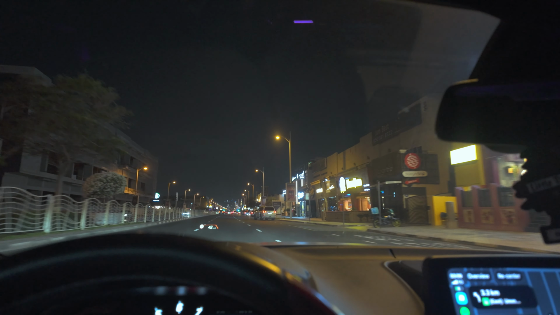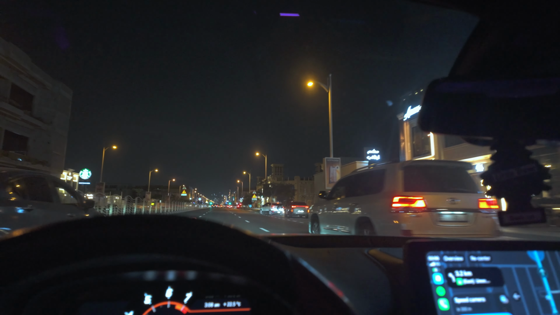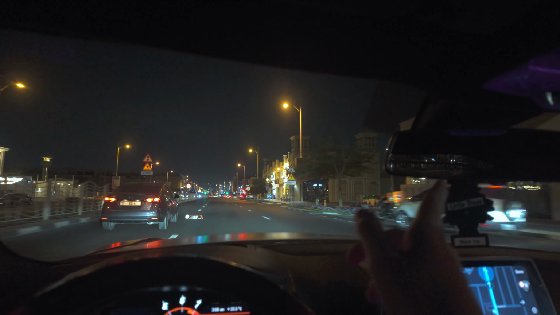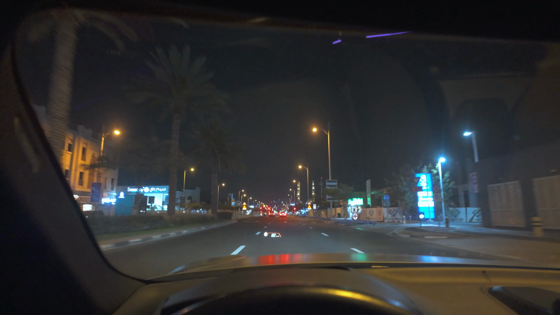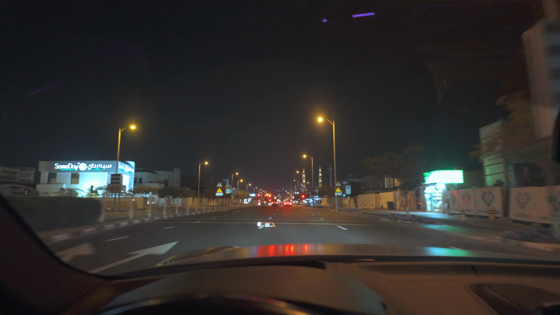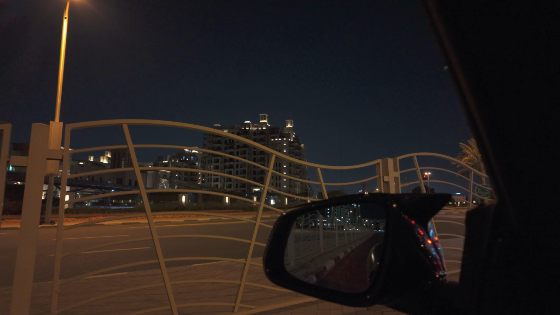It's around 3:50 right now. We're just at the beach side, which is on the right side here. If you guys take a right, you will see the beach over there. The weather's pretty cool. It's around 20 degrees right now in Dubai. Honestly, it's very chill to just drive around. On the right is the Jumeirah Beach Hotel. And yeah.